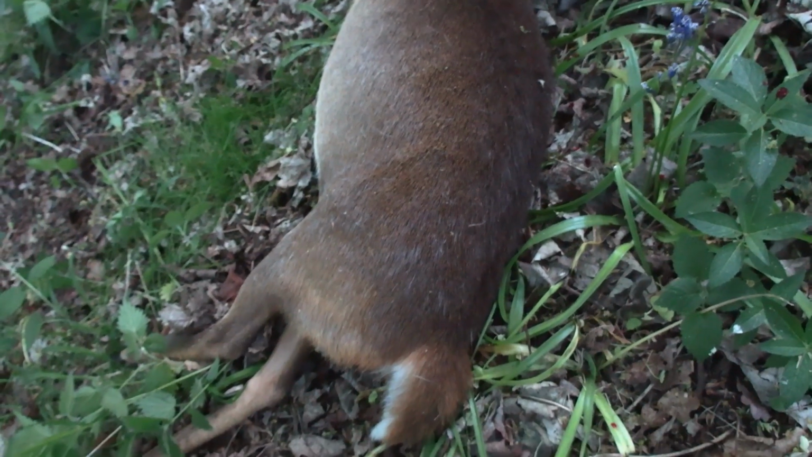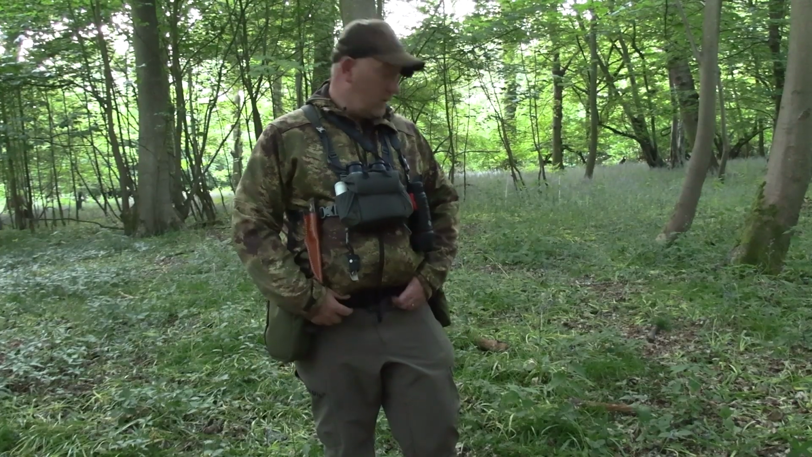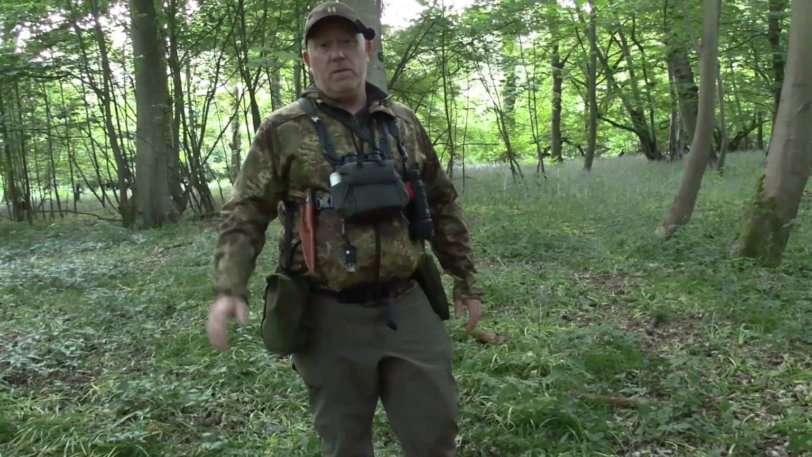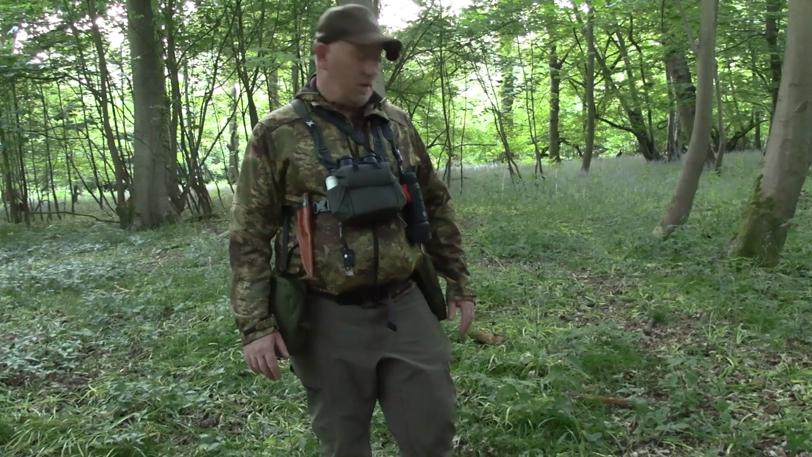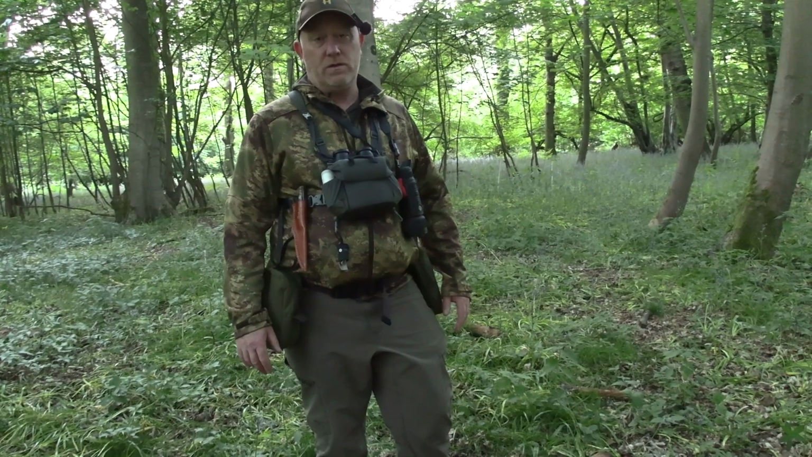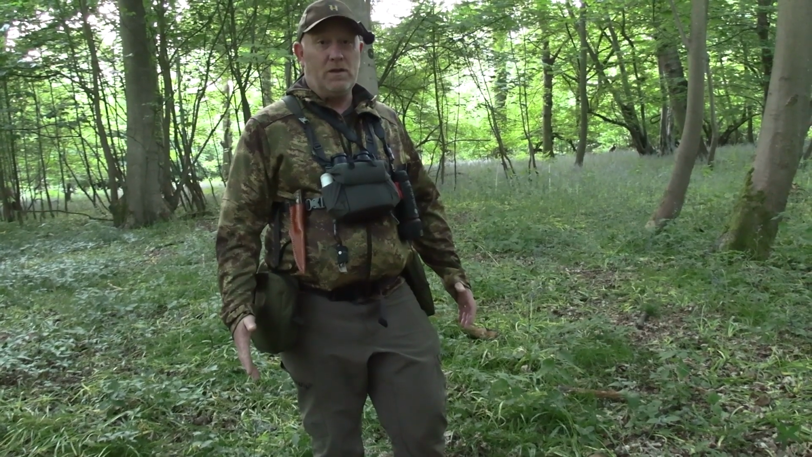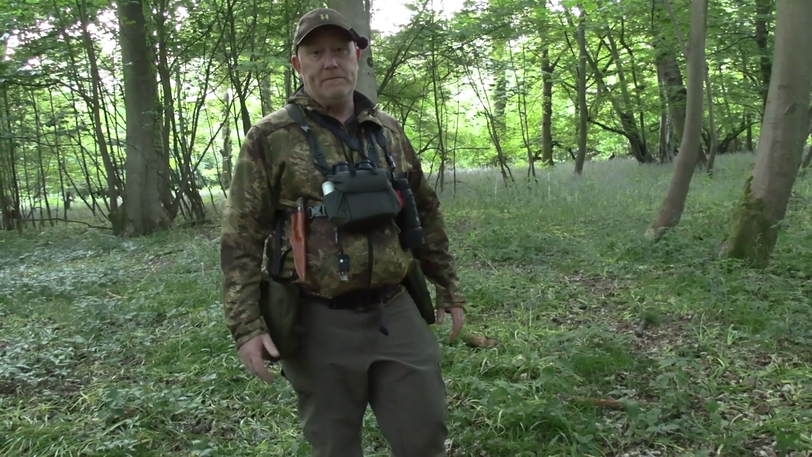Youngsters can breed after sort of 6 to 8 months, have the first estrus, shall we say. But yeah, maiden does, any pregnant doe, but the last thing you want to be shooting is any doe that's been pursued by any bucks, or anyone that's basically lactating, because it's got youngsters at foot, and you'll never find them in undergrowth, even with thermal. So ethically, it doesn't sound right when you think about it. Yeah, let's shoot heavily pregnant does, but it's the most ethical way to do it. So there we go.